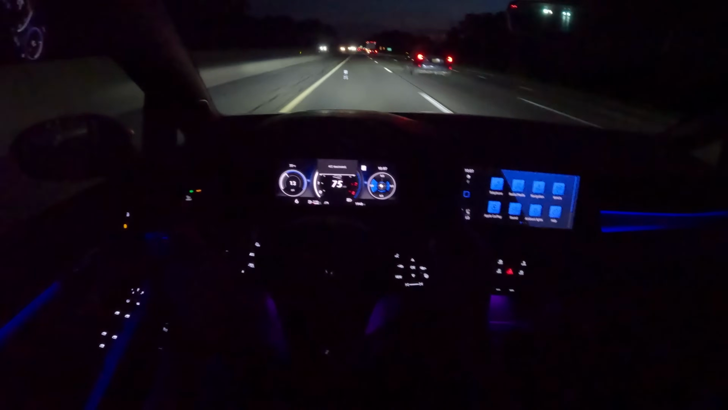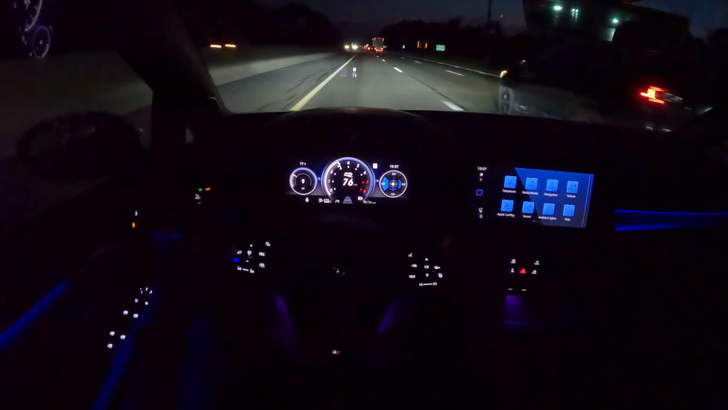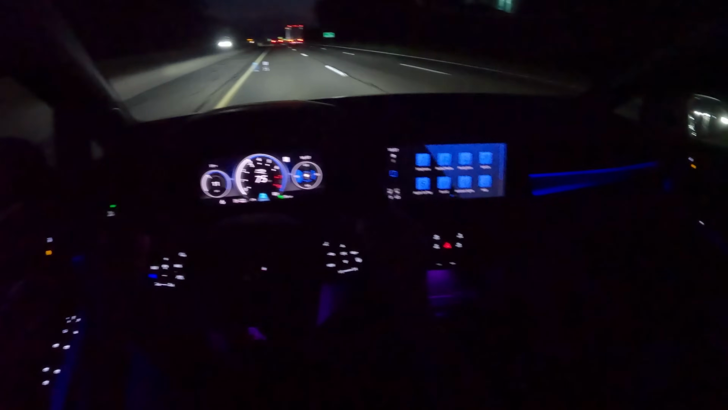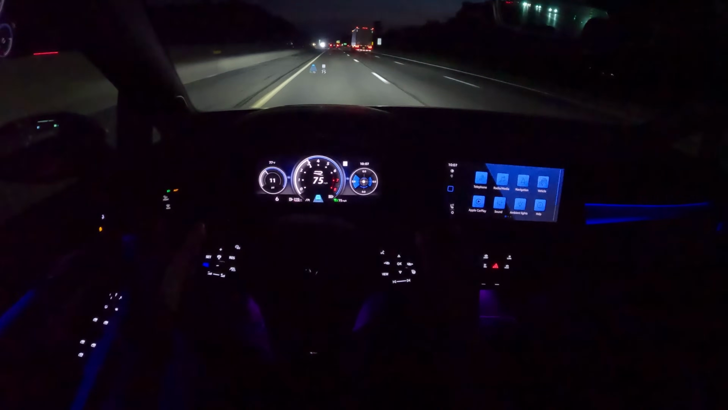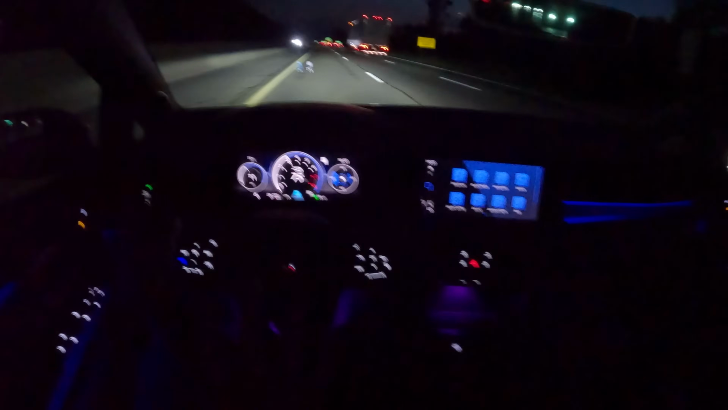I can figure out how to make this cruise control work. I do hate these. There we go. Thank you so much. I do hate these haptic controls on the steering wheel. The good news is for 2025, these are going to be reconfigured so they aren't as sensitive.